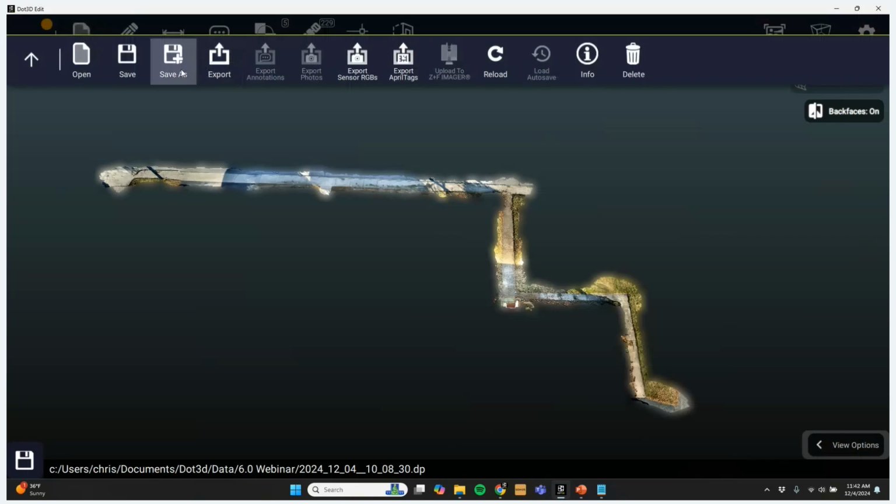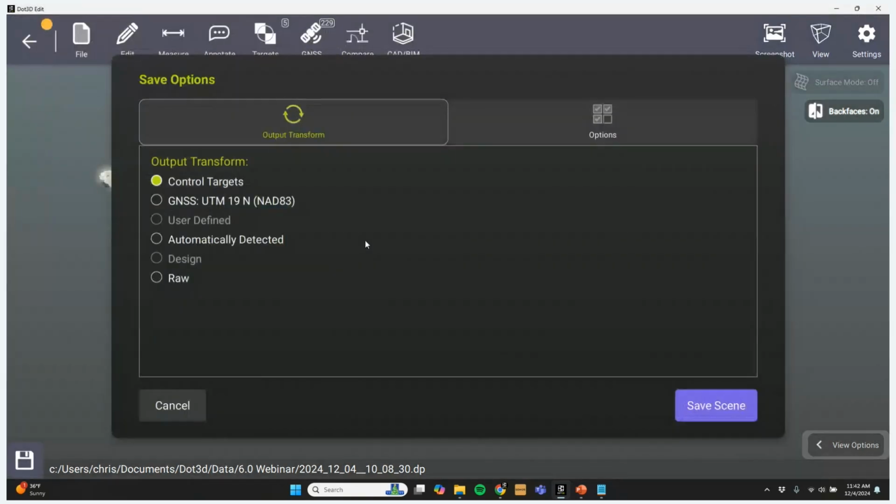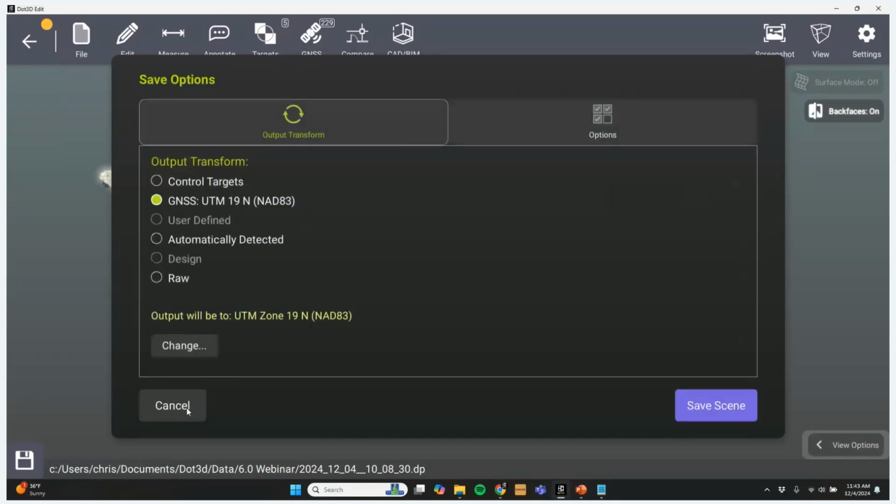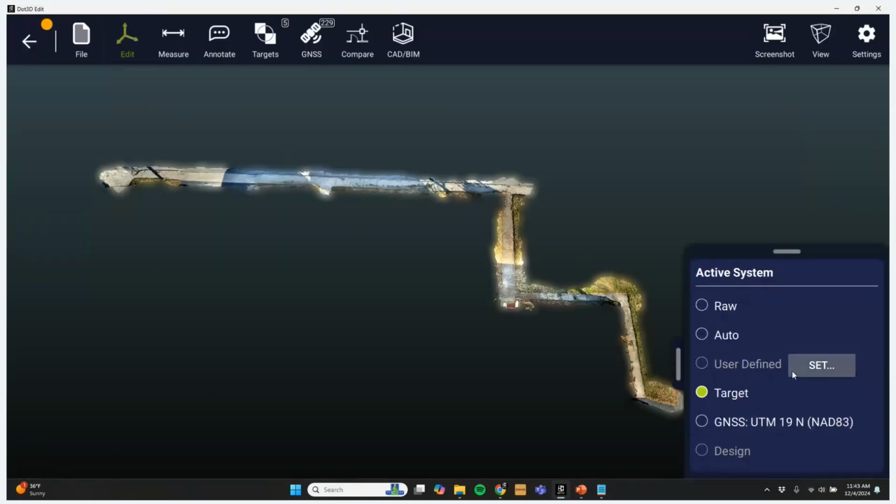If I go to save as or export, we see this new option now automatically available to me. You can change your coordinate system if the default isn't what you want to be operating in, and select whatever coordinate system you're looking for, all over the world, you should be able to find. If you can't, just let us know. That covers most of the GNSS functionality.